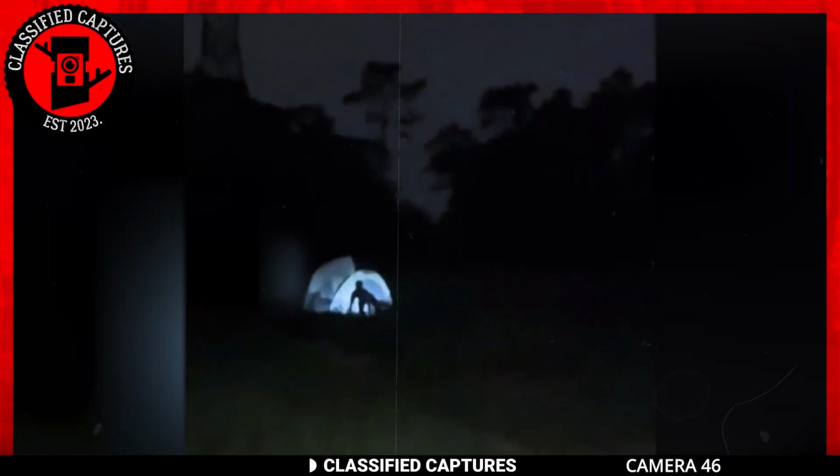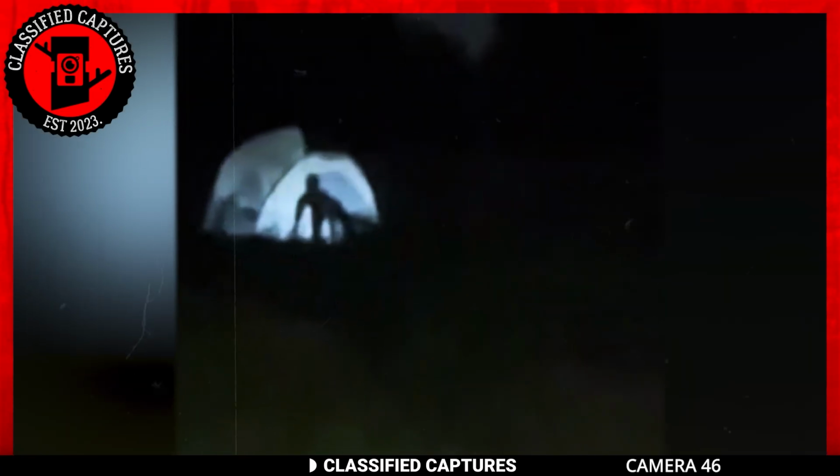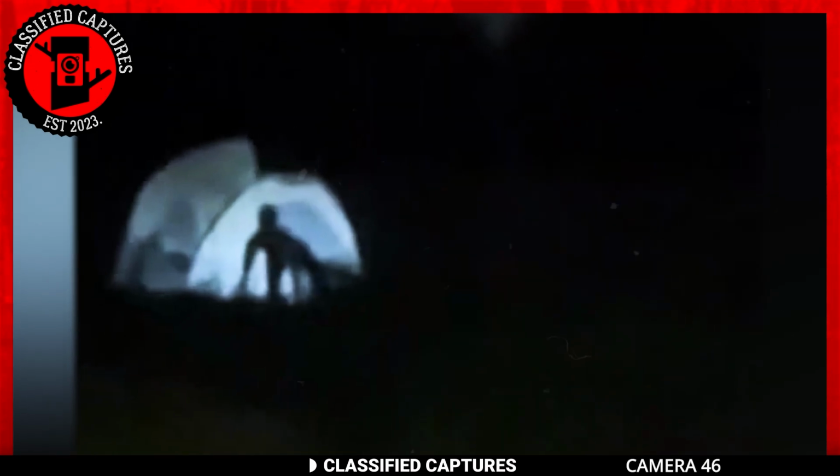As they keep running, the camera holder looks back at the tent, and there, standing in front of the tent, is a creature on all fours. It doesn't look like a wolf or a coyote. The creature had human features, but it was very skinny.